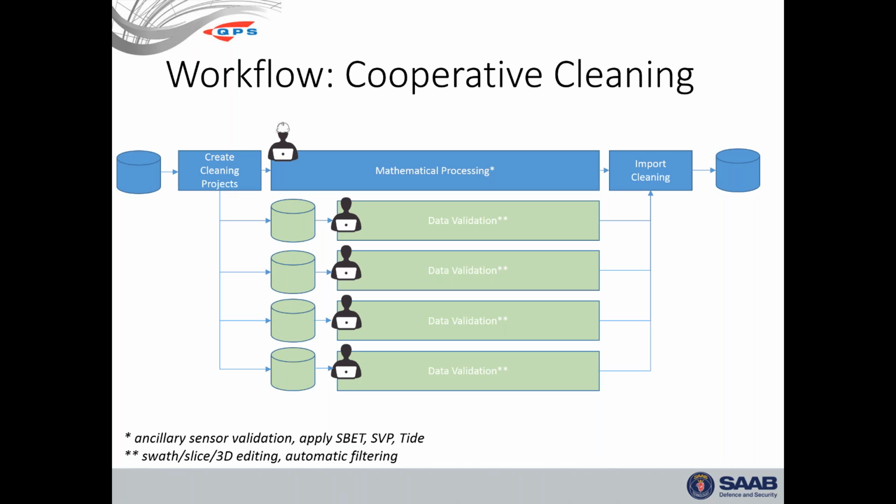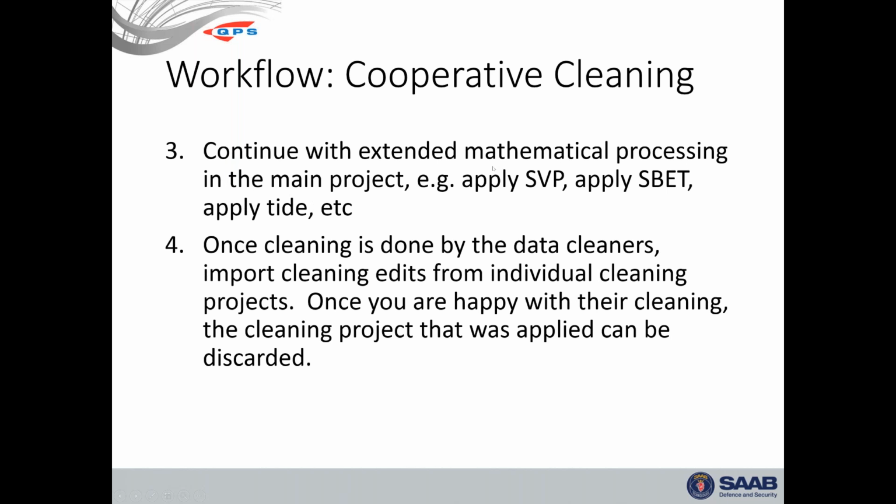They can't really accidentally misapply a patch test. All they can do is review data, mark soundings as invalid, and mark things up. And at the end, the chief surveyor has the ability to override any of their decisions. So here's a couple of words in here on how that's done. I think that largely captures what I just said.